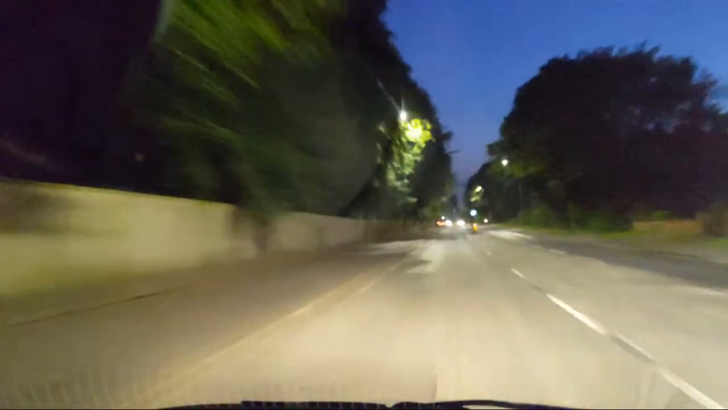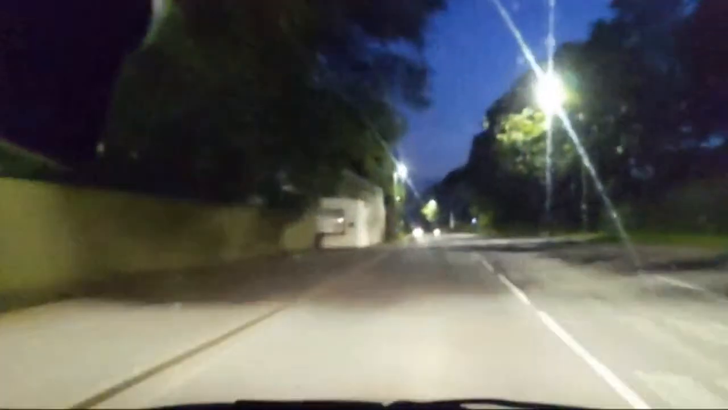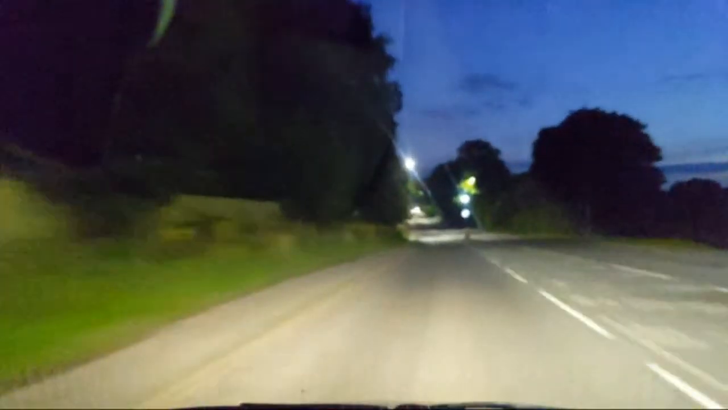So now heading towards West Hall. Apart from it being a bit bumpy, I do like this road, it's quite nice.